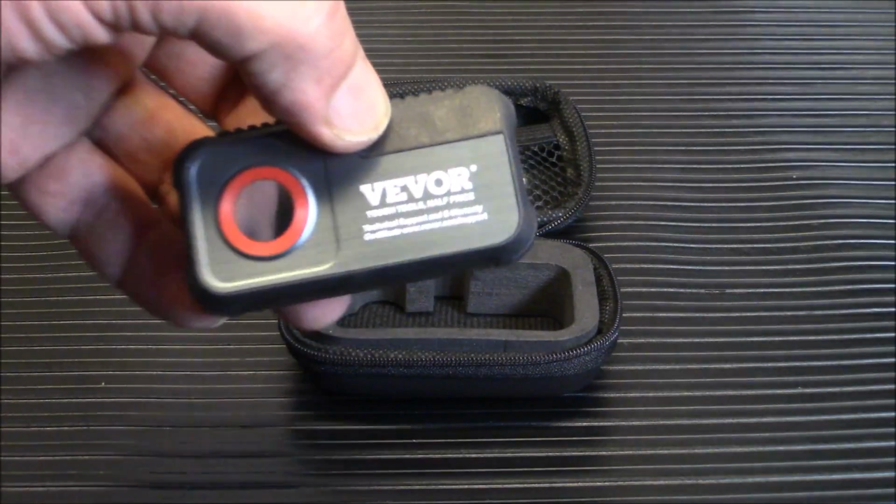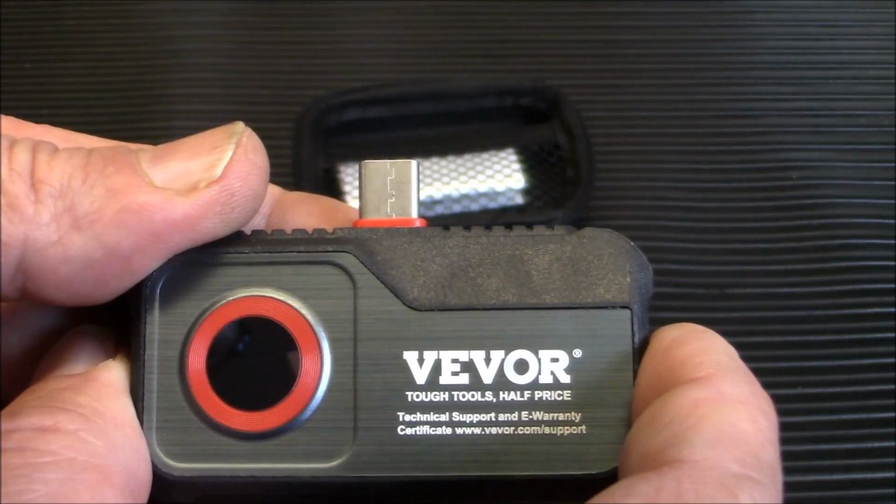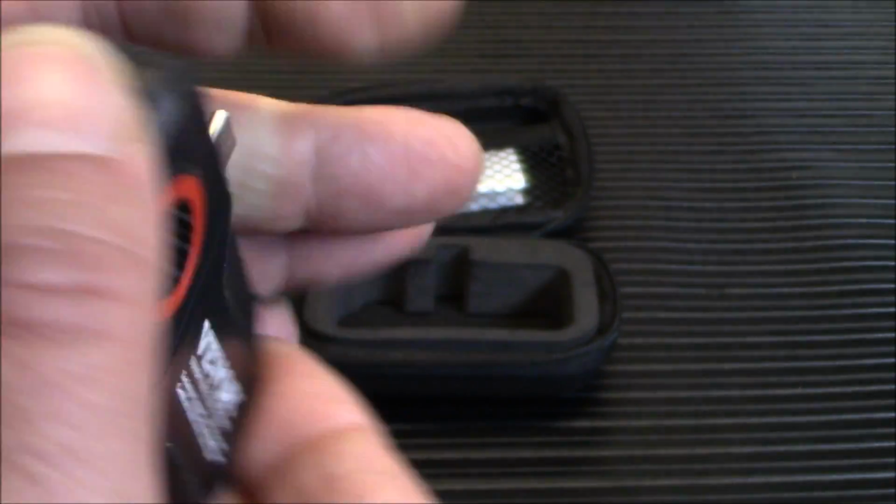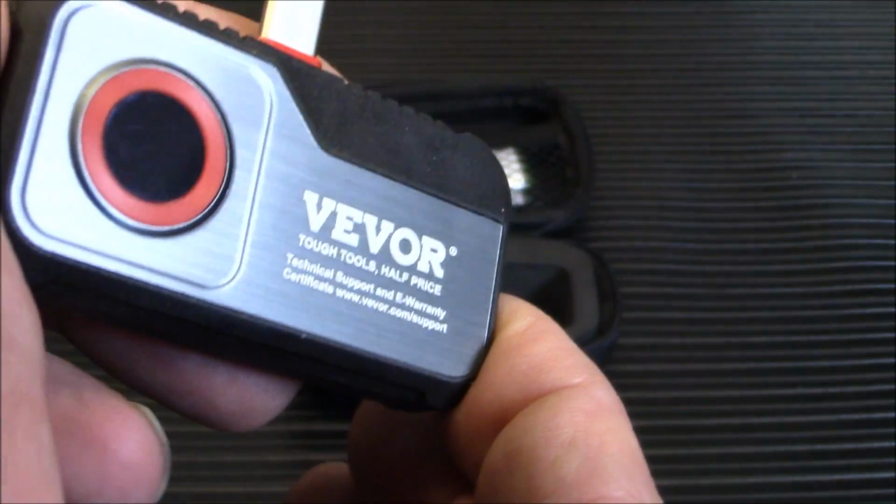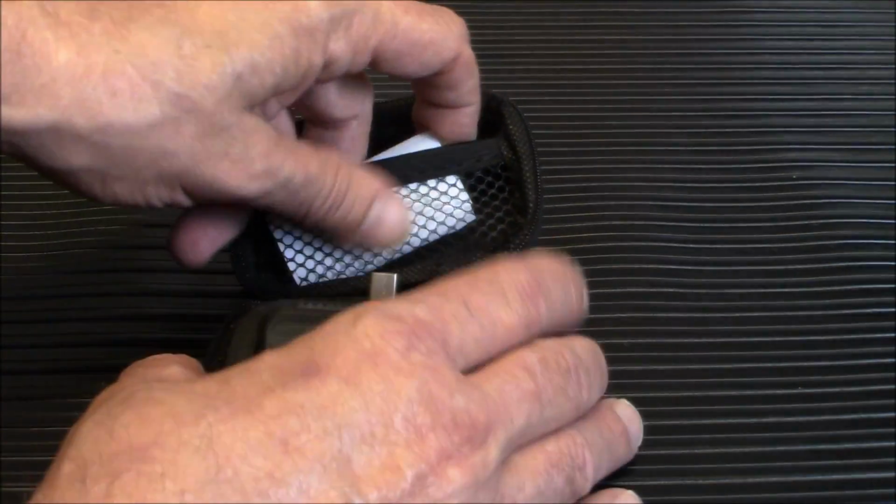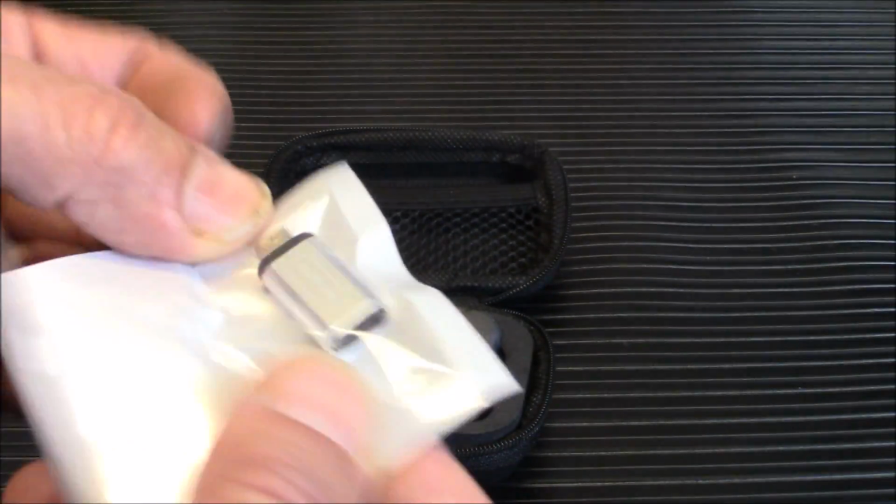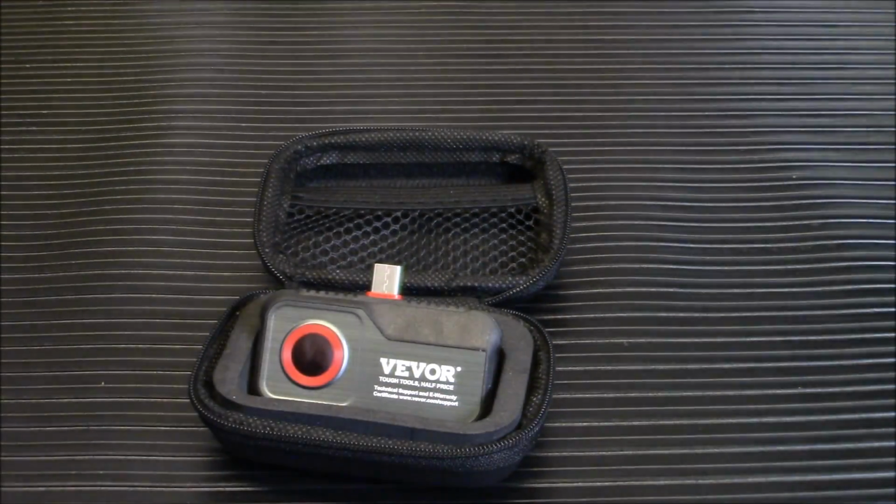Now how this works, let me give you a close-up of it, is basically, you see the USB-C plug there. You're going to plug this into your Android phone. I do not believe this works for Apple iPhones. Okay, you're going to plug it in there. The barcode here is the app that you're going to download, and we'll show you the app in a sec too. I just have it zoomed in so you can see the product. It's very rubberized and sturdy around the sides, so if you drop this thing, it's not going to break on you or anything like that. And it comes in a neat little carrying case, and it does come with an adapter. So if you have a different USB plug, there you go, okay? You can change it over to the traditional USB-A plug, and it will work with most phones.